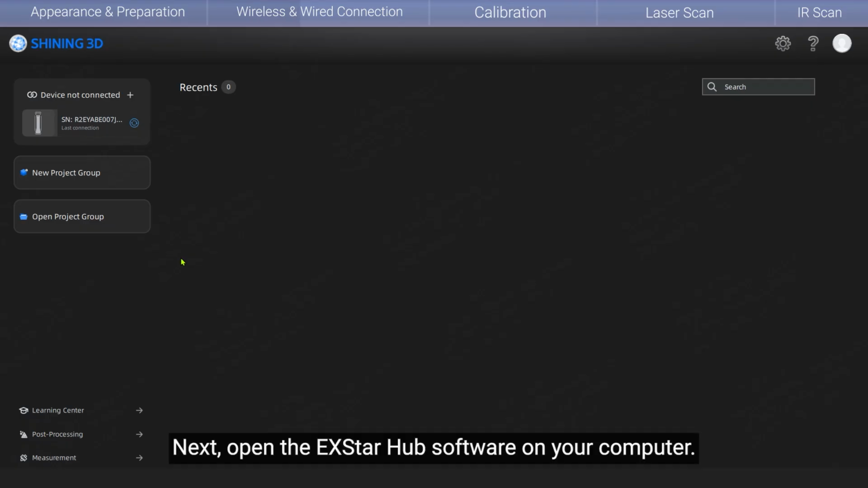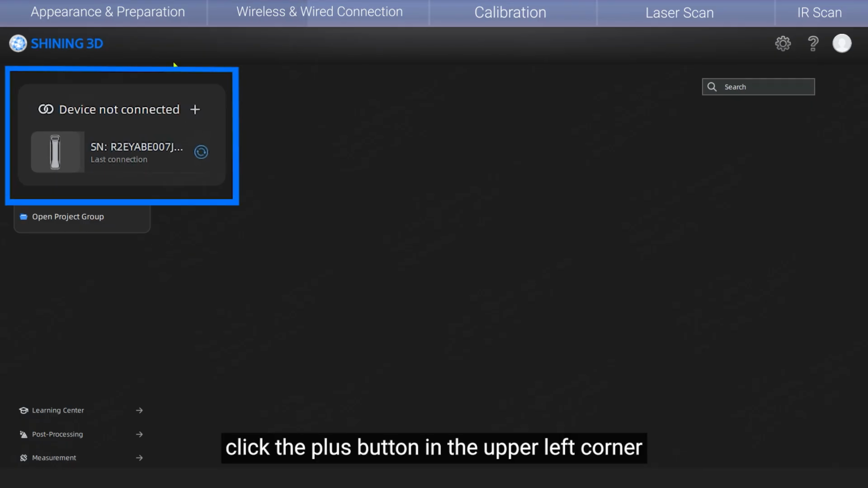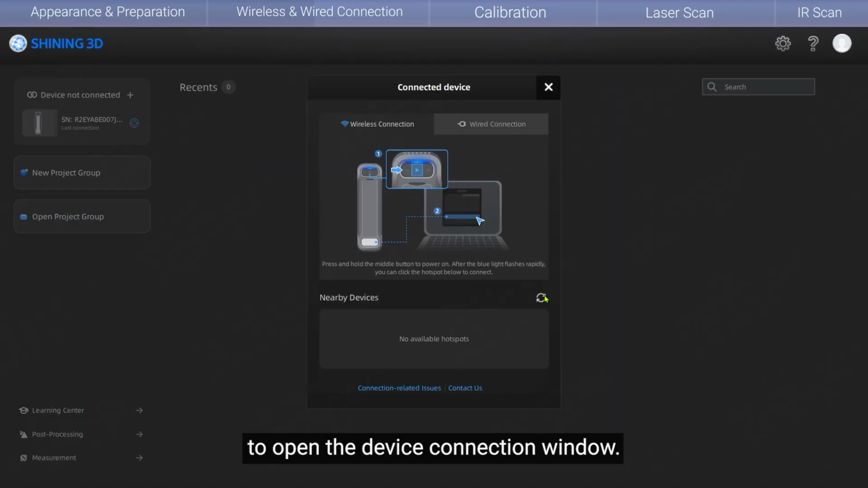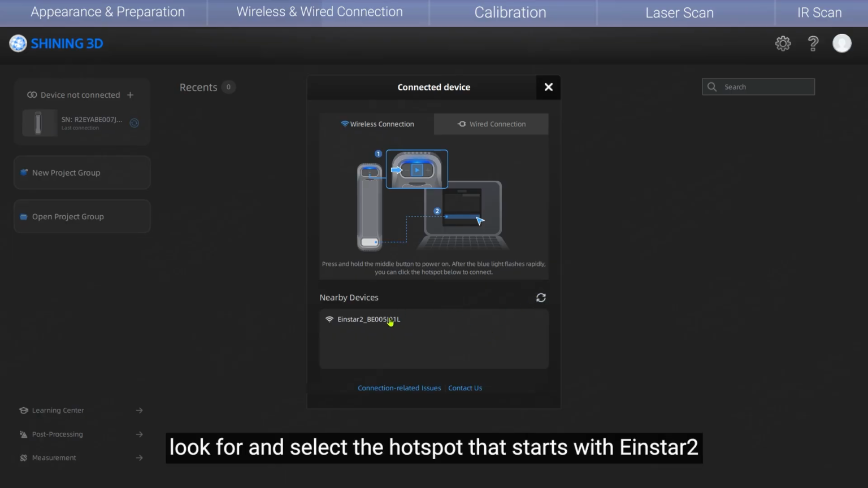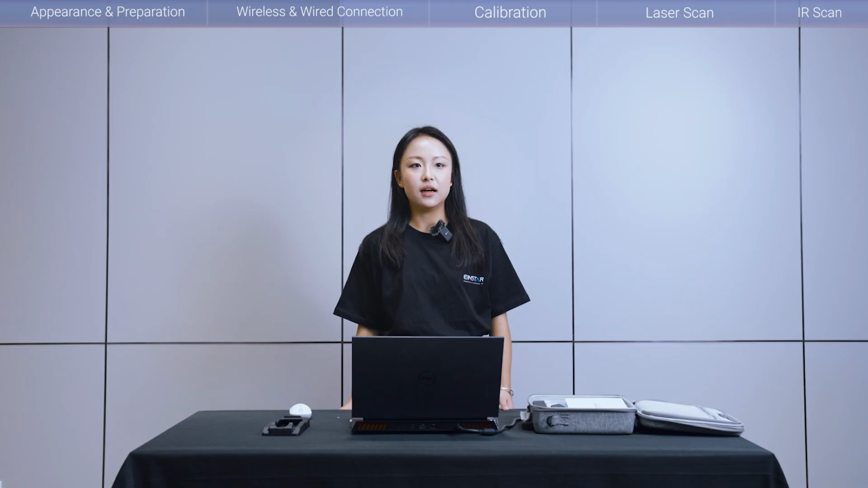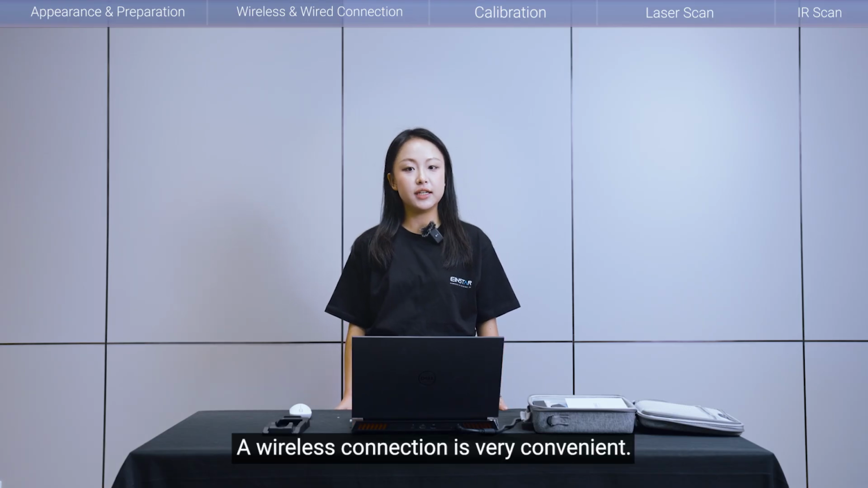Next, open the Einstar Hub software on your computer. From the home page, click the plus button in the upper left corner to open the device connection window. For a wireless connection, look for and select the hotspot that starts with Einstar 2 to connect your computer to the scanner. The connection is successful once the top indicator light turns into a steady green. A wireless connection is very convenient.